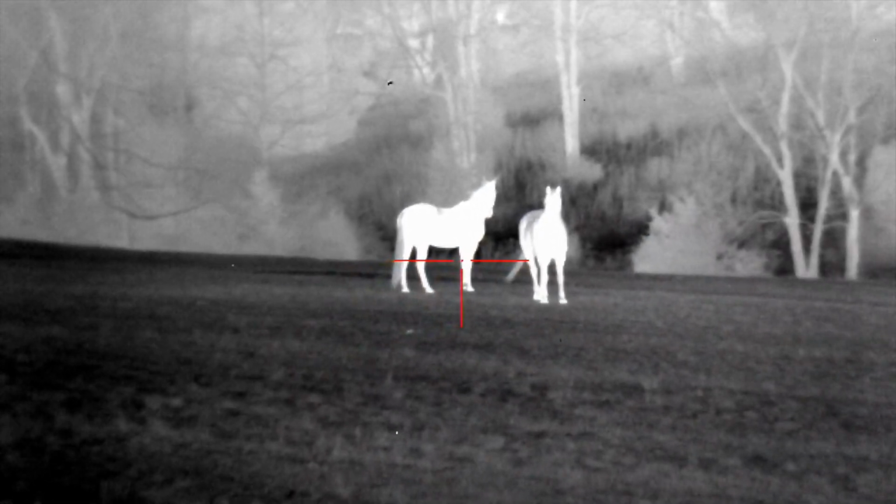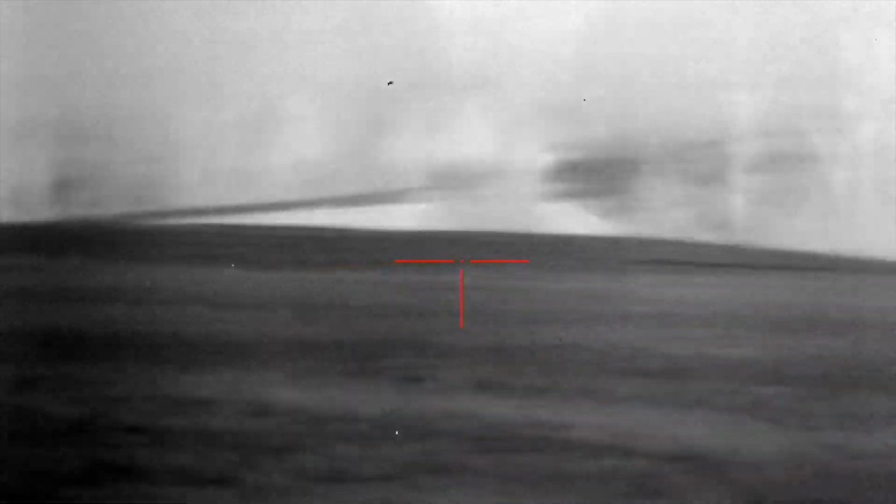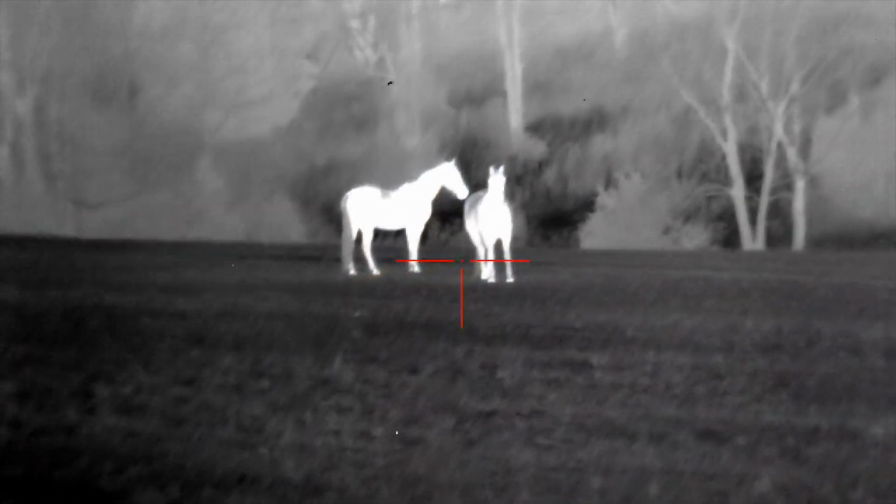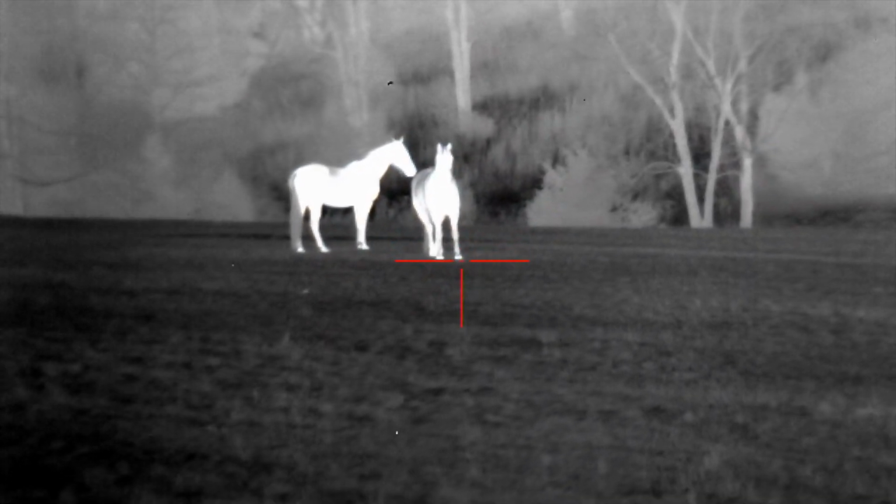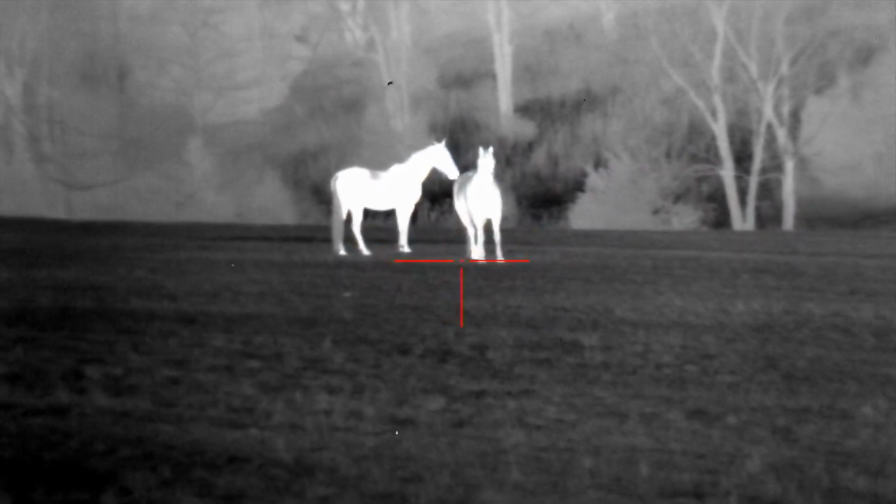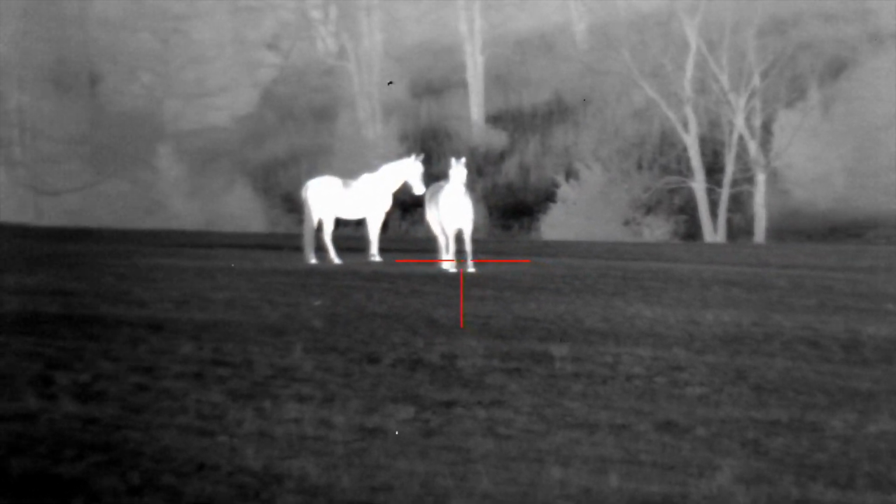Alrighty, guys. Well, we walked up here, and there was a coyote in the field. And I hit him pretty hard. He ran off down in that gap right there in between those trees. But we hadn't even started calling, so we're gonna get set up here and see if we can get some other dogs rolling. Hopefully we've let it calm down enough to where we can get another dog to come in and check us out. We got these 2 horses right here though. I freaking hate horses. If you're a horse person, I'm sorry, but I hate a horse. But hopefully they don't mess us up right here.